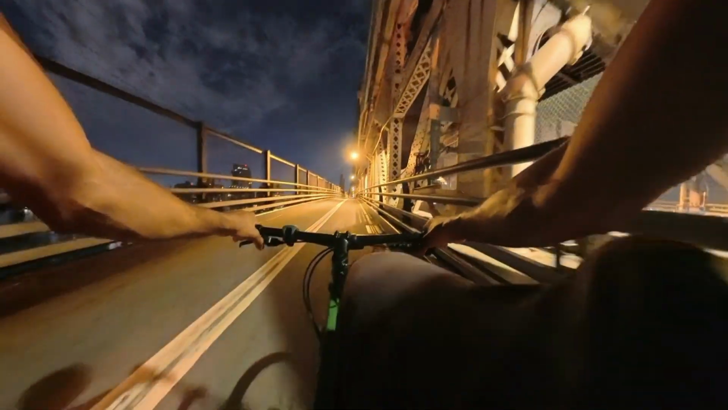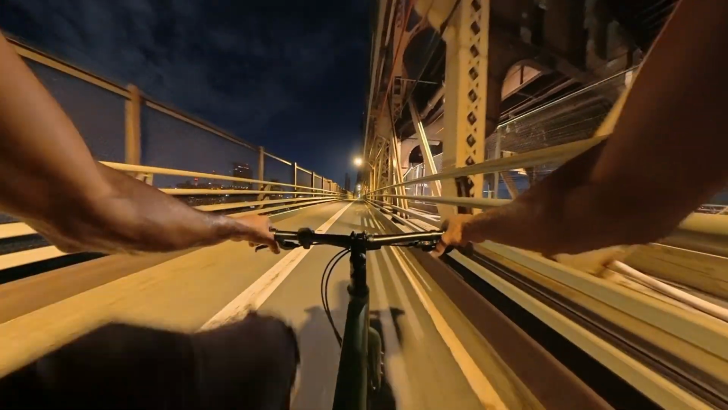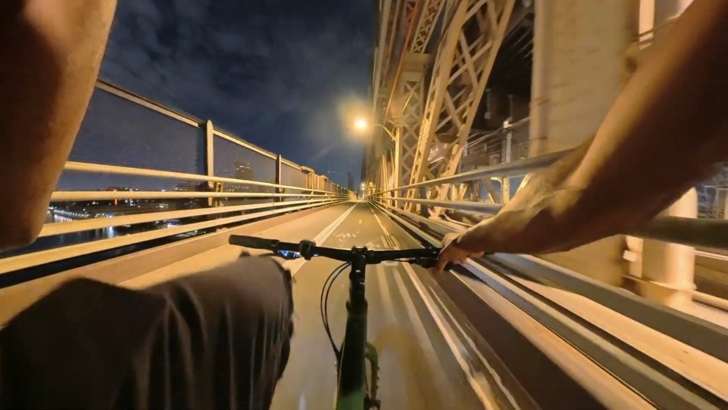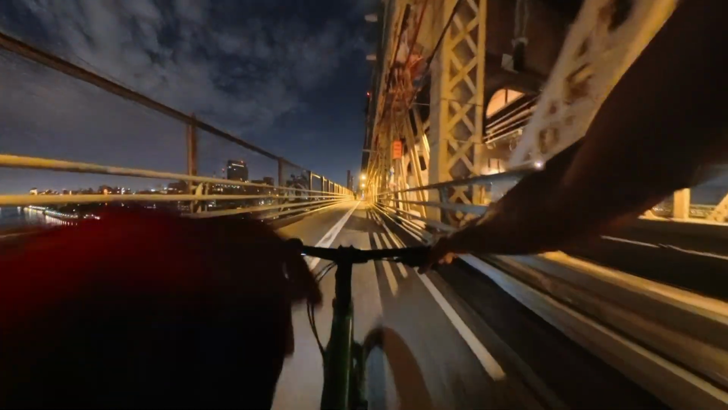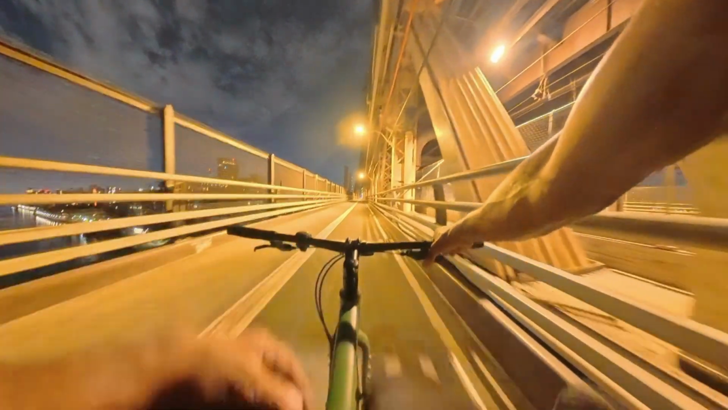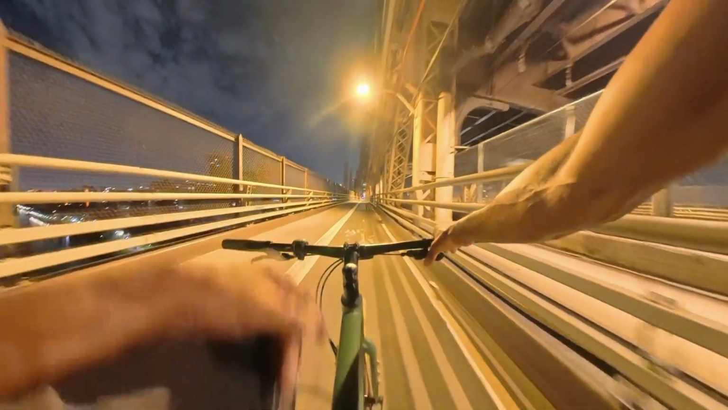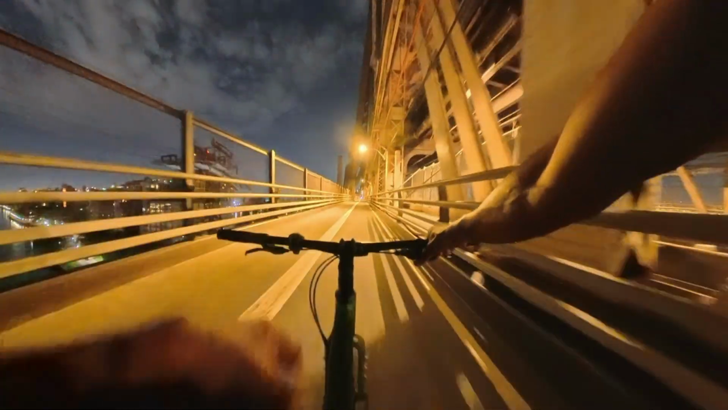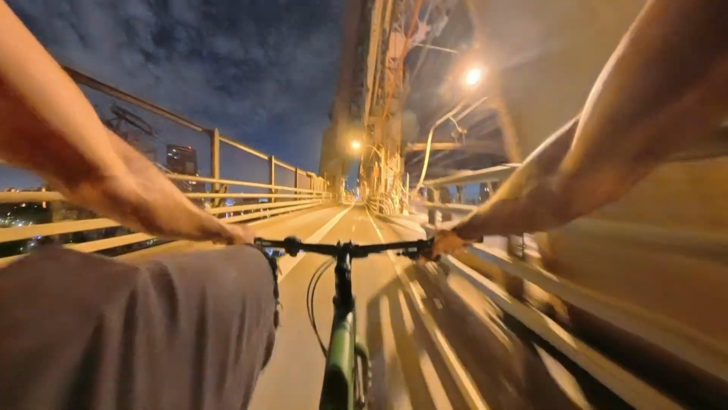Can't really beat it. I also was down in Philly, maybe it was 2 years ago now. My boy Rav had my daughter out. We were riding around Philly at night, which was really nice. So I gotta do that again with this camera so we can really catch the vibes. And then Boston was out there with the homies, riding out there in Boston at night. That was also really fun. Nice little ride out.